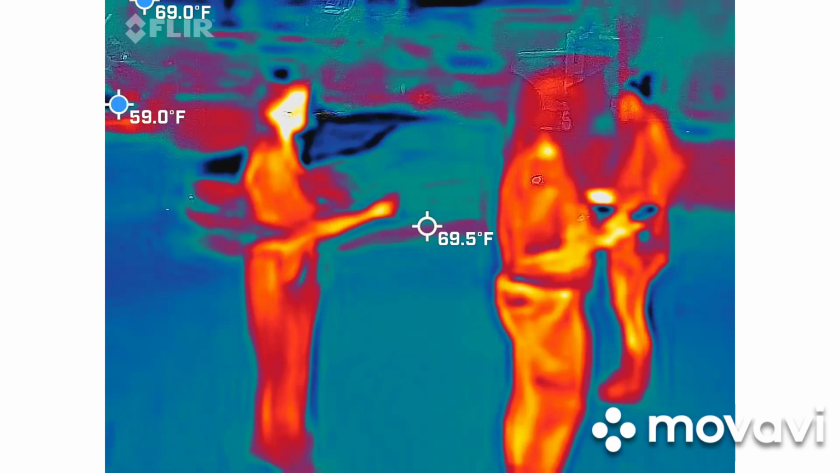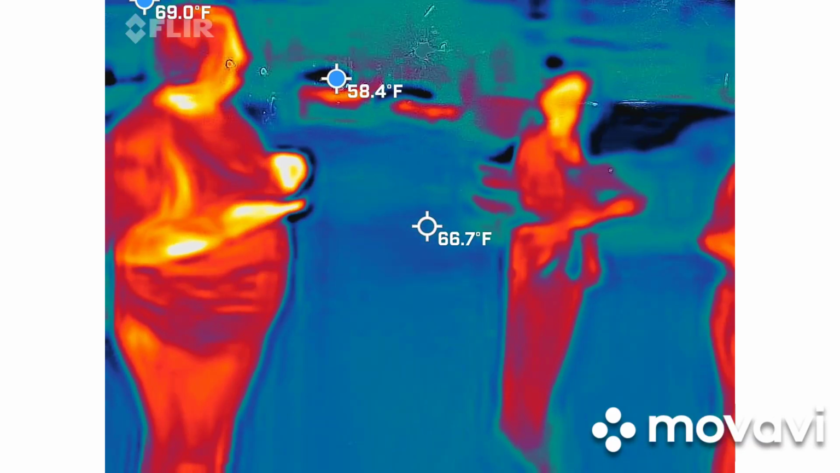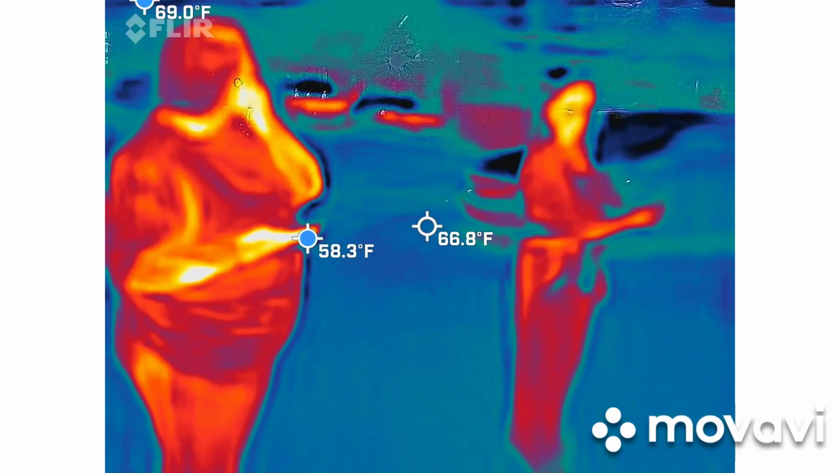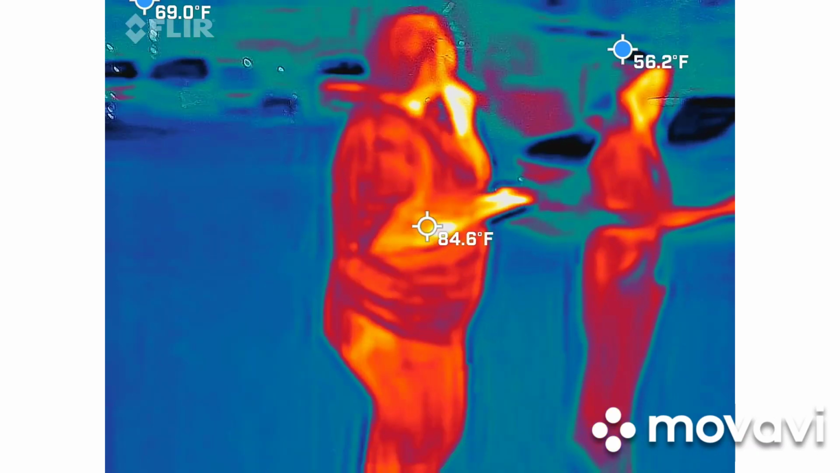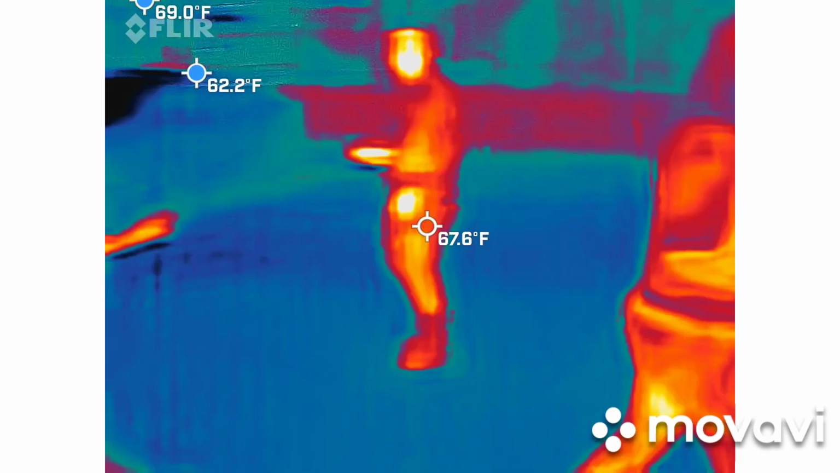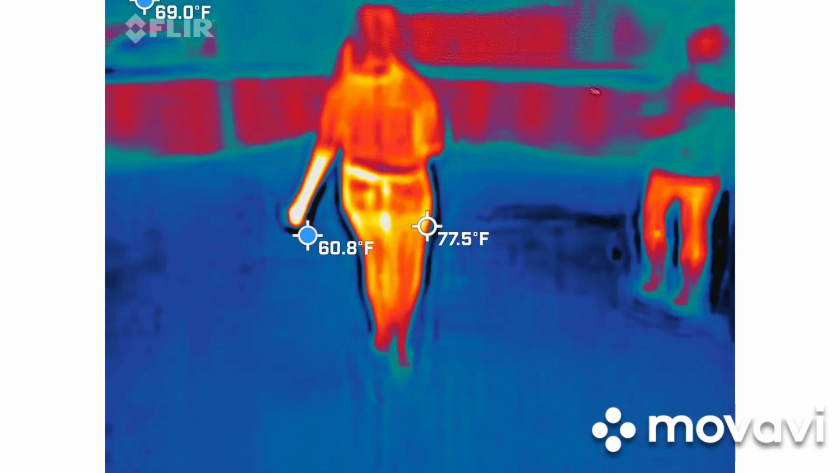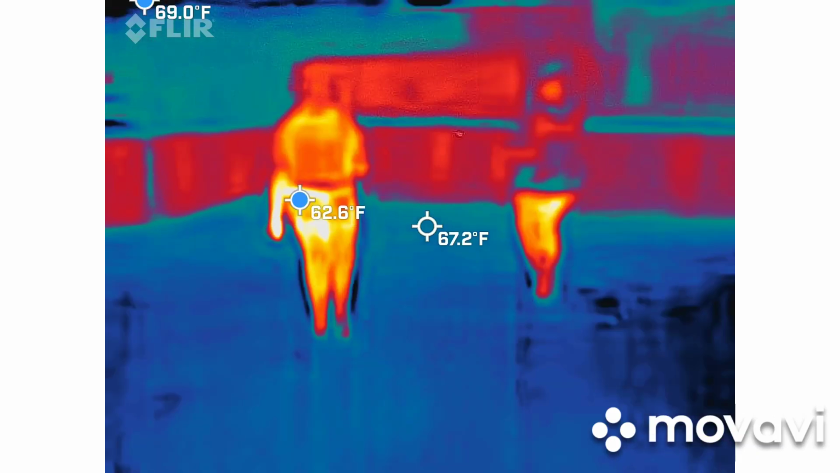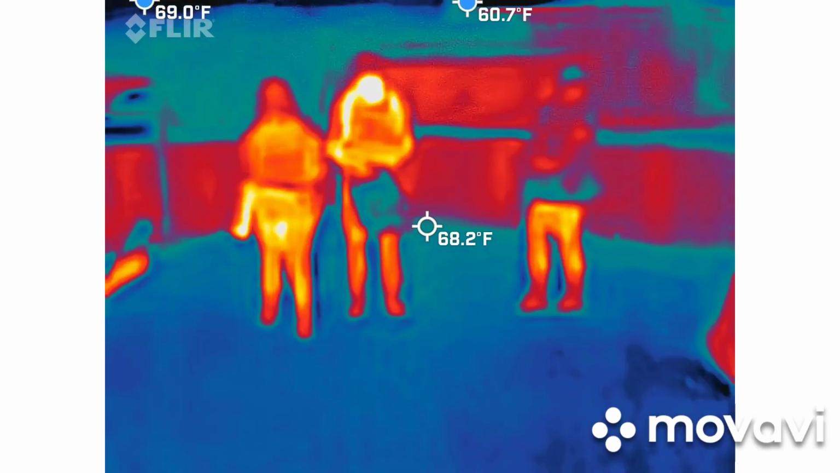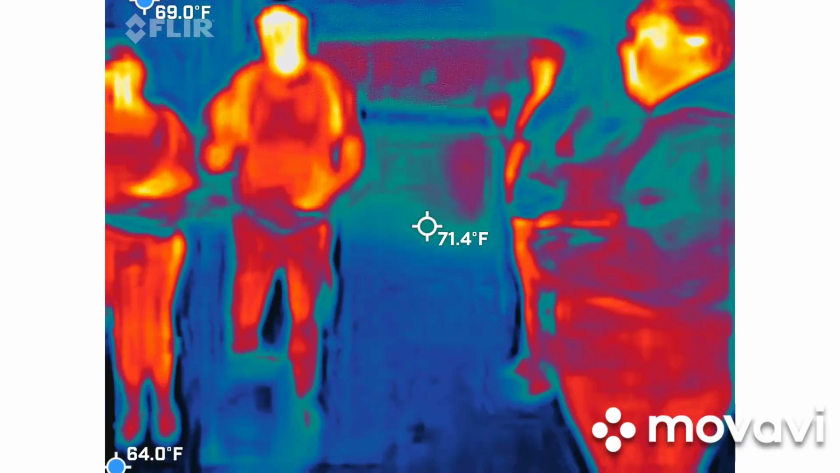No, I'm trying to keep somebody in frame. That's what I was told to do. Come here, Katie. I'm listening. All right, let's go as far up into this corner as we can. Maybe I don't want to know. This thing is so badass.